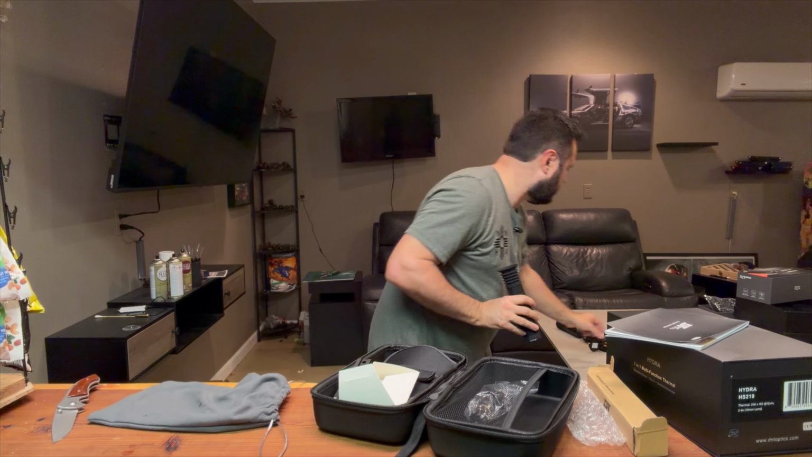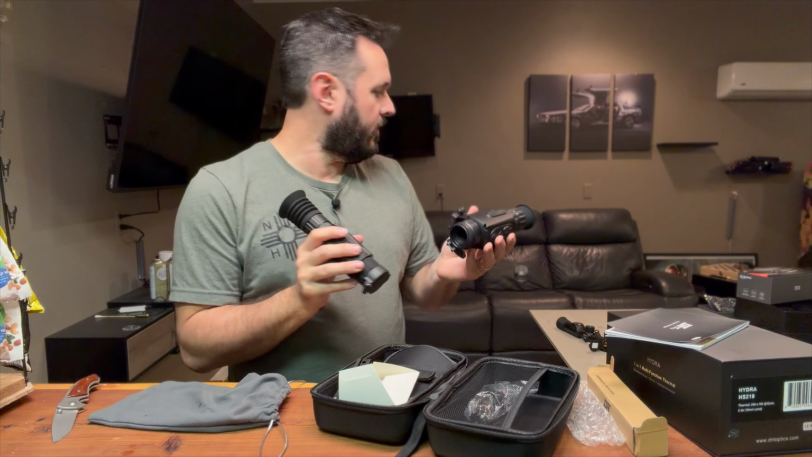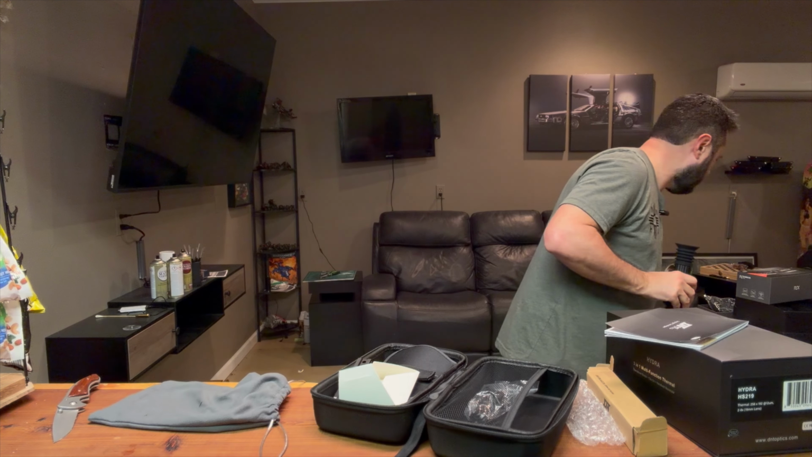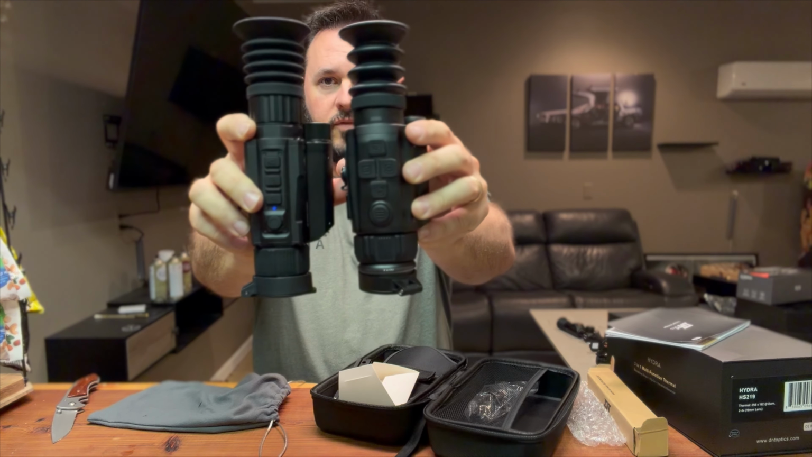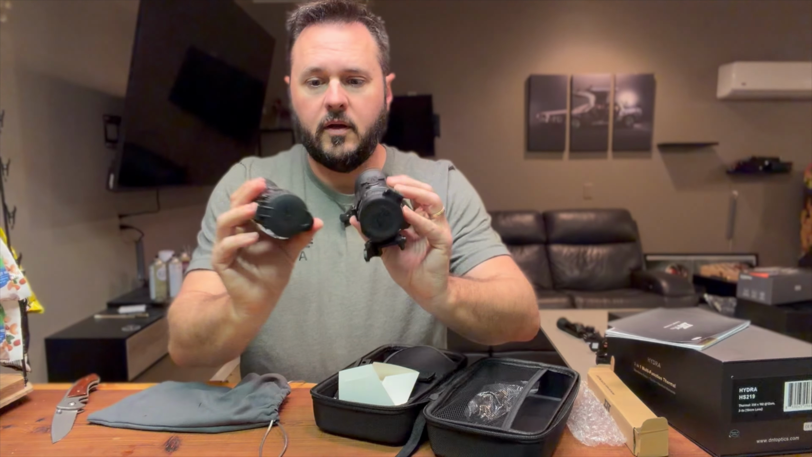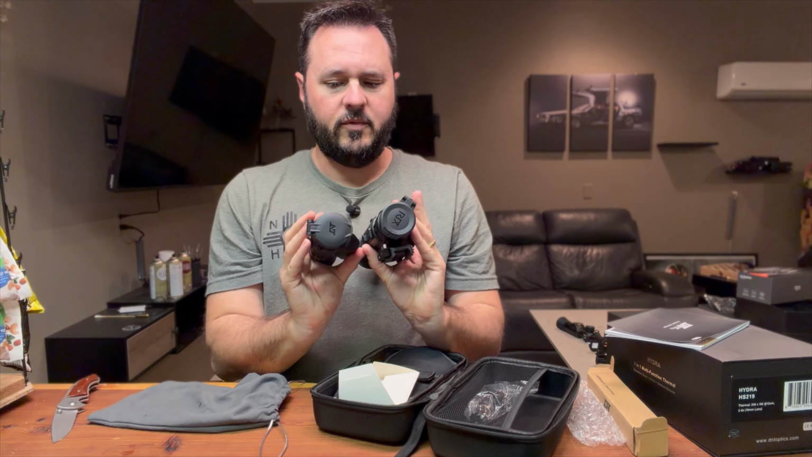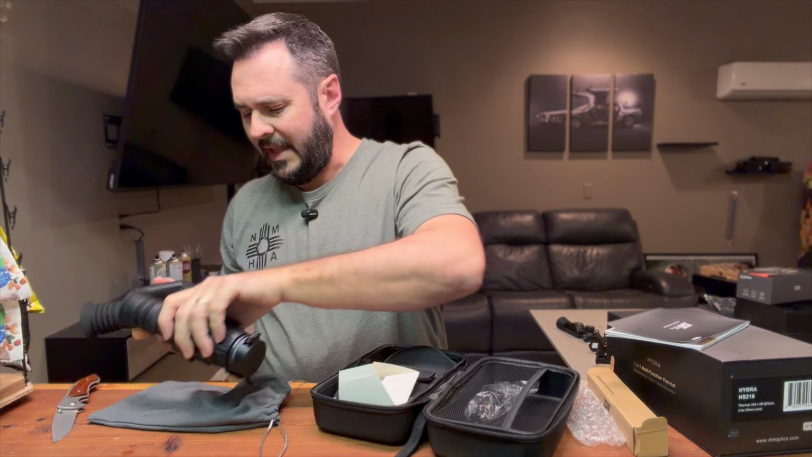Just for comparison, here is the Rick Storm. No, that's not the Storm. For comparison, here's the Rick Storm. If you can tell the size difference here. Maybe it's not that much smaller. It feels smaller, it feels lighter.